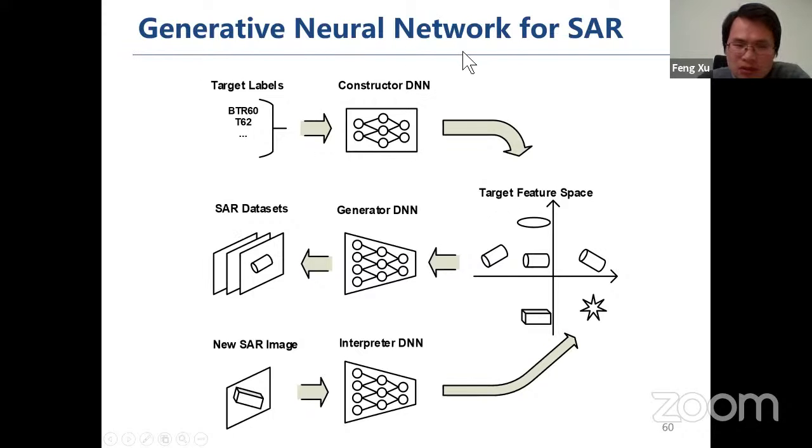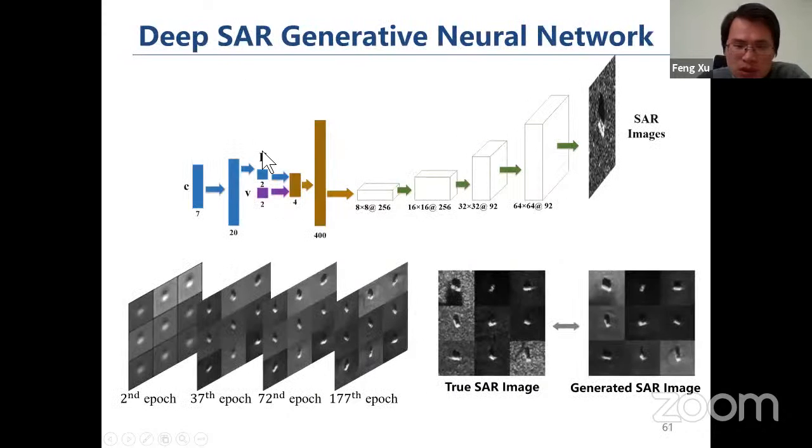It's a generative neural network. I'm not going to talk about the details because I don't have much time left. Anyway, this is a deep generative neural network, where the input is in the opposite direction of a CNN. For the generative neural network, the input is a label and the orientation angle, and the output is a generated SAR image.